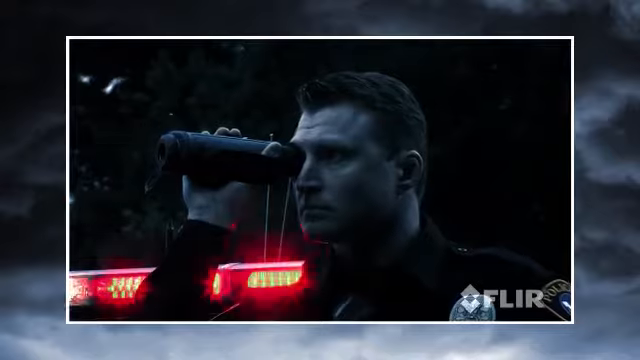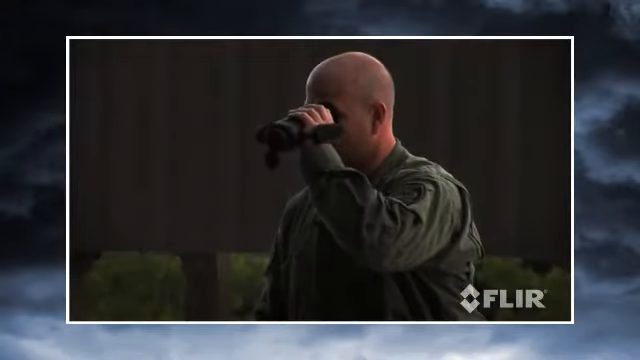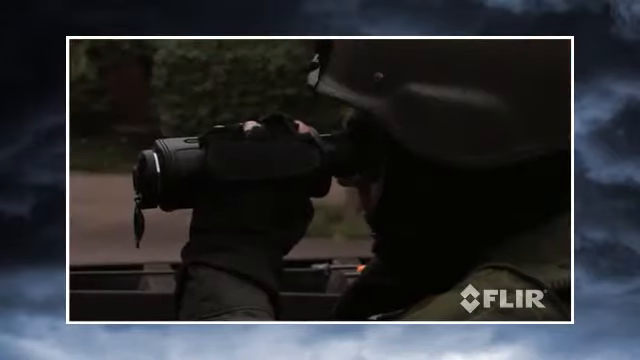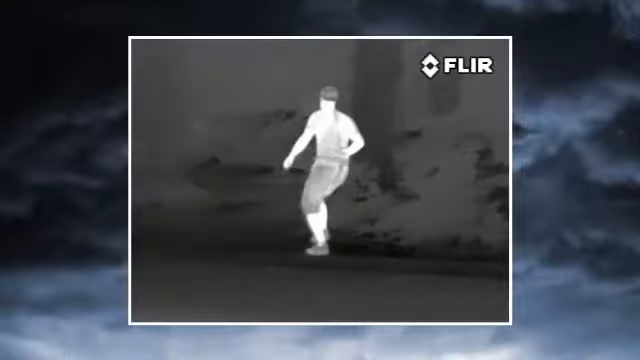The 8 series sees clearly in total darkness, giving you the information you need to make critical decisions, enhancing your mission effectiveness, maximizing your operational capabilities, and improving officer safety. The 8 series is the first handheld thermal camera specifically designed for law enforcement. Every feature and capability was engineered with one thing in mind: to maximize its tactical utility in the missions that law enforcement professionals encounter every day.